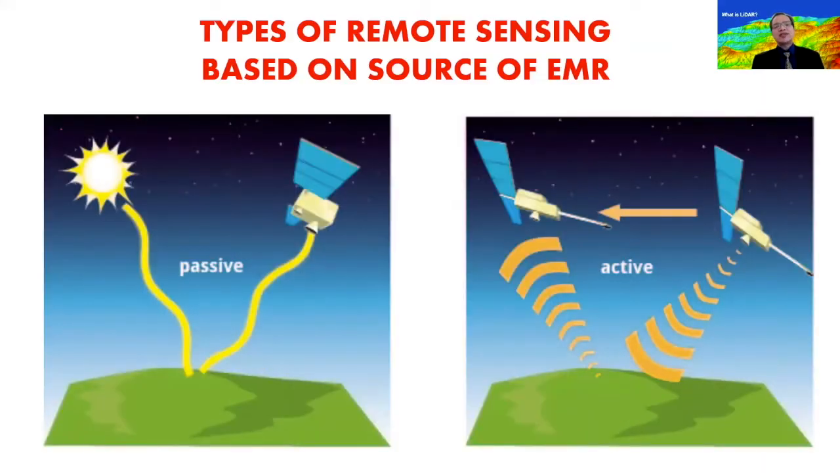Now, in remote sensing, there are basically two types of remote sensing based on the source. One is called passive remote sensing, in which case you have basically three elements: the source of the electromagnetic radiation, which is the natural source, is of course the sun. And you have the object to be sensed. In this case, we have the surface of the earth. So all phenomena that is occurring or is present on the surface of the earth can actually be imaged using remote sensing.